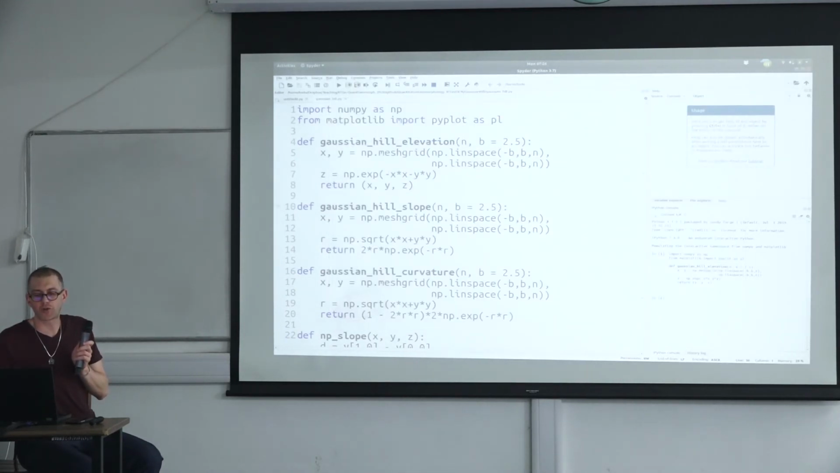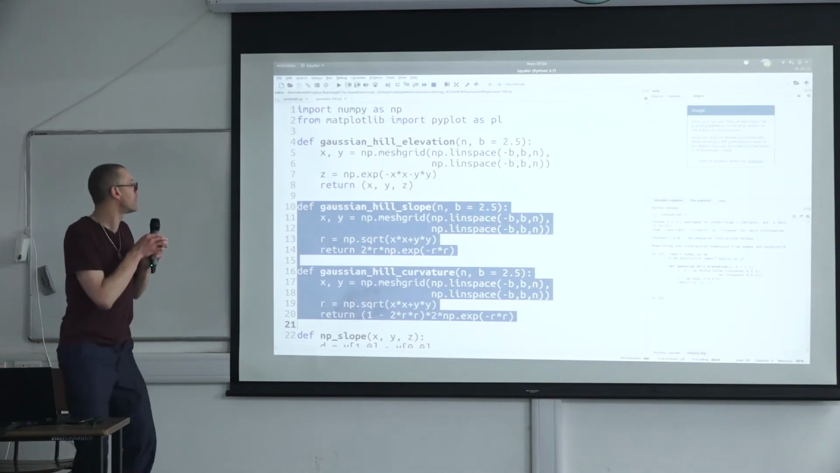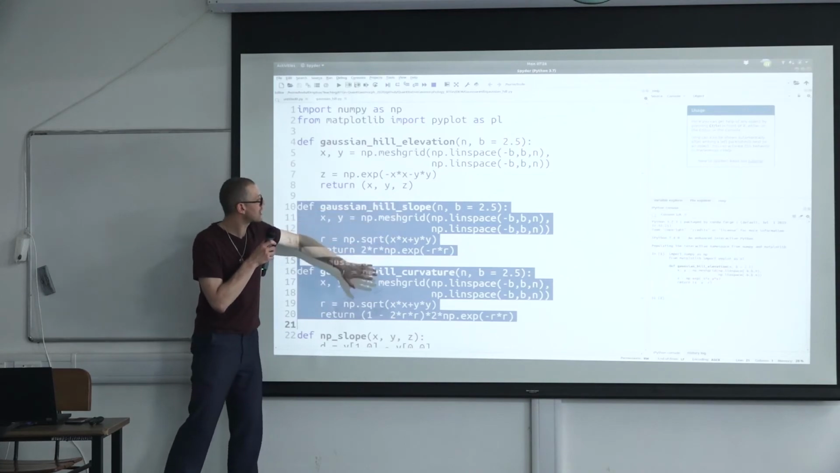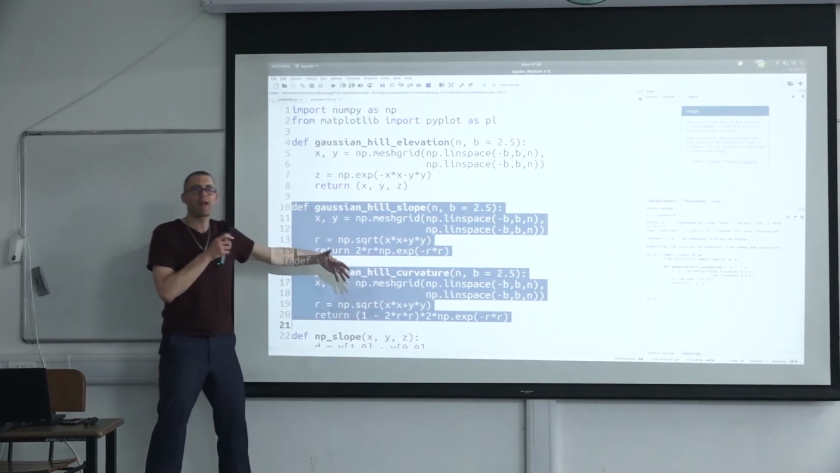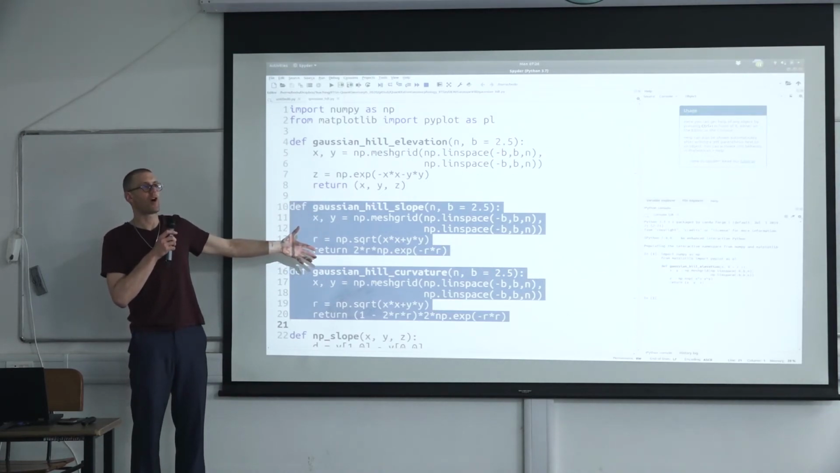Good. Let's go to two more definitions, and then we make some plots. I generate two more functions. One is a slope function, and the other is a curvature function. These are just the analytical first and second derivative of the Gaussian.